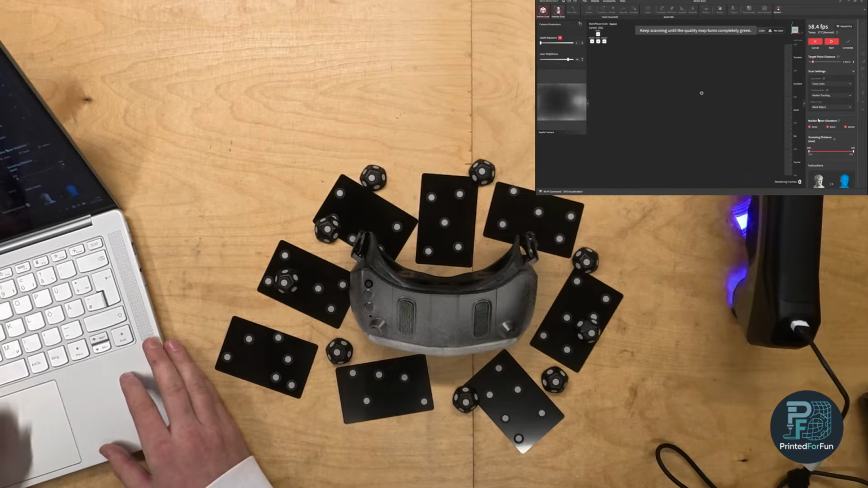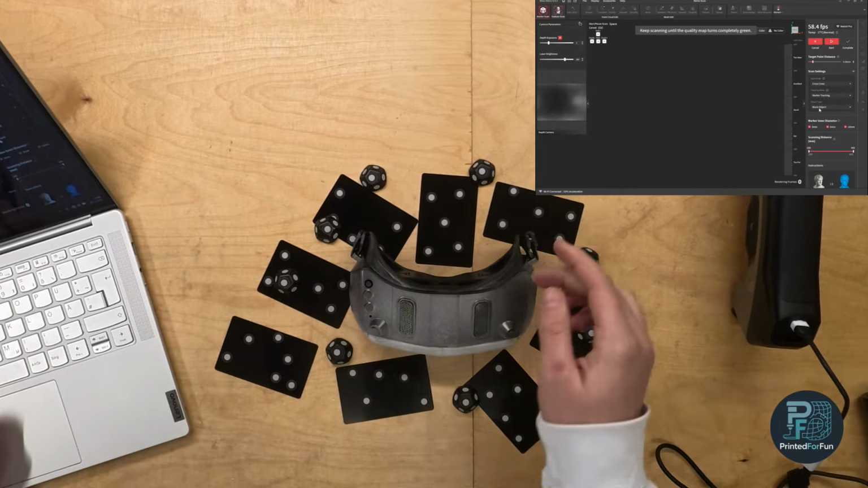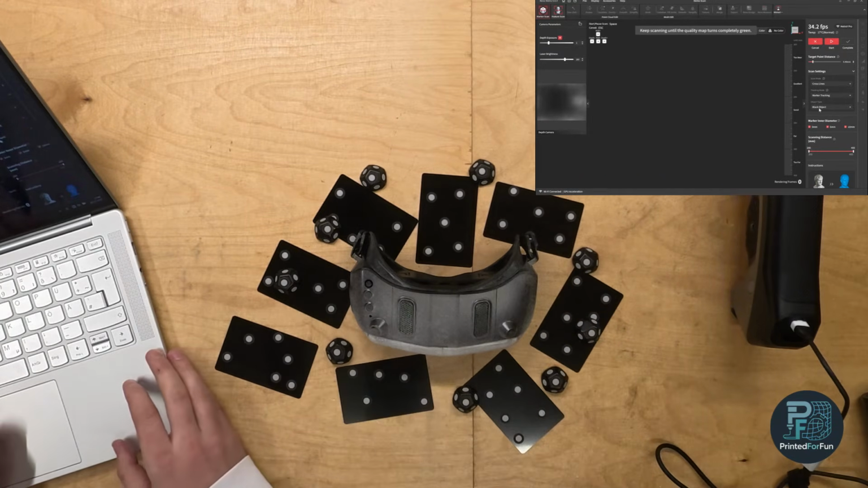Normally it's more like general, but you also have these very dark plastic parts here in the back. Marker diameter is only 6 millimeters. You can also leave them on. I will leave them on. You don't need to manually deactivate them.